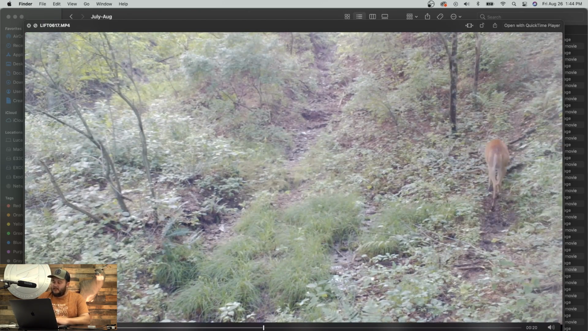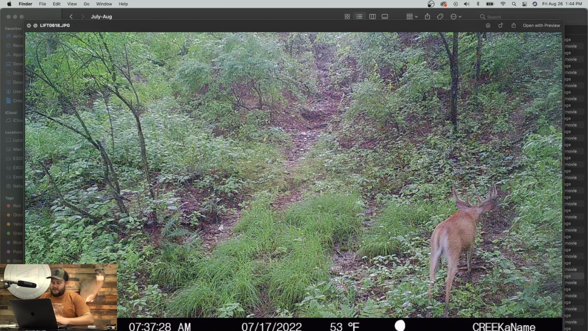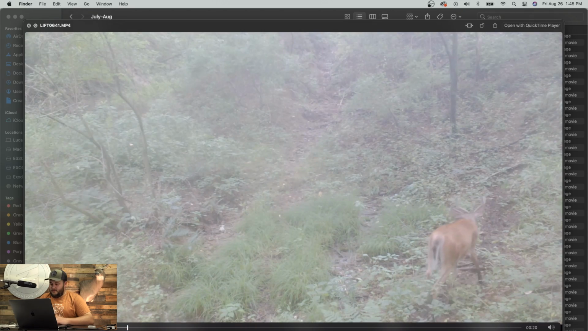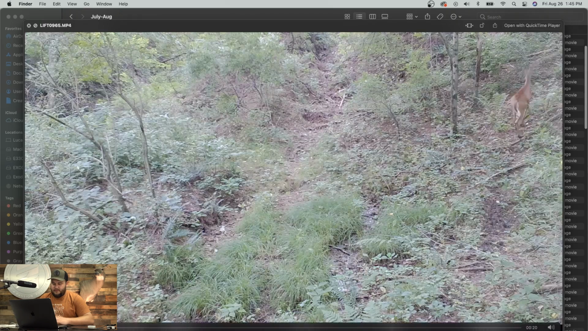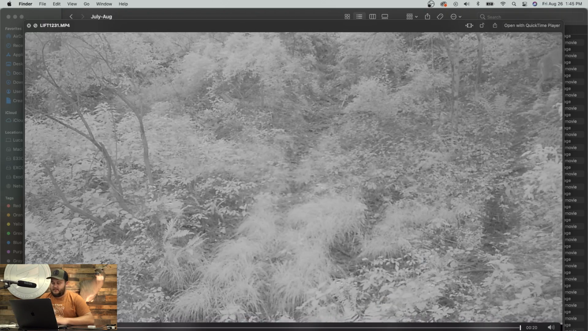So this guy walks up here. So 734, 737, this comes through. He's running, so I can't tell. There's an 8 point. Little forky there. Doe. Doe. Another high and tight 8 point. Seems like that set of genetics there is pretty widespread down in that area.